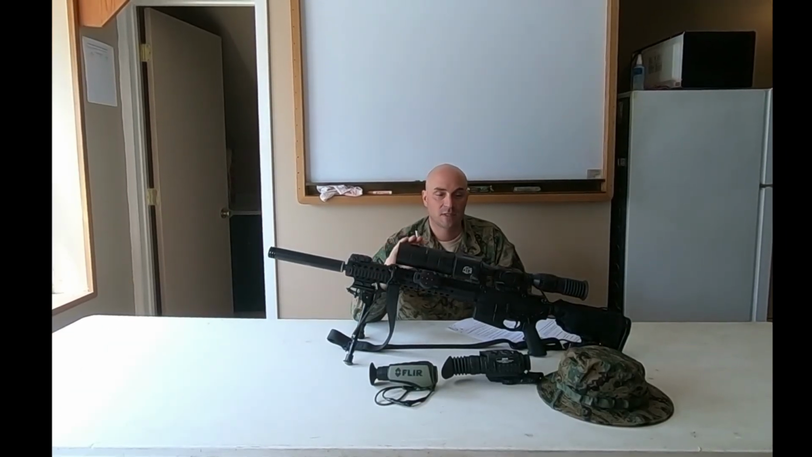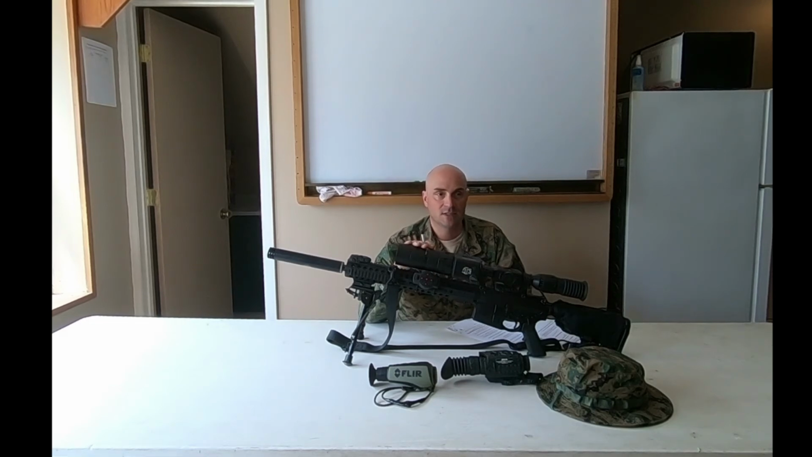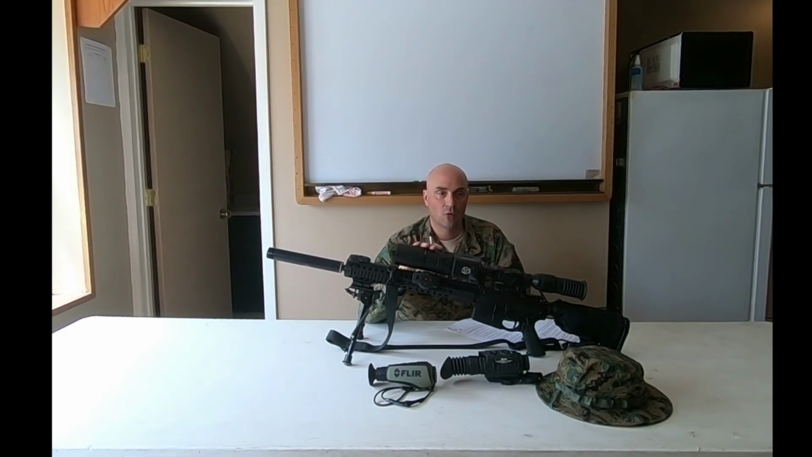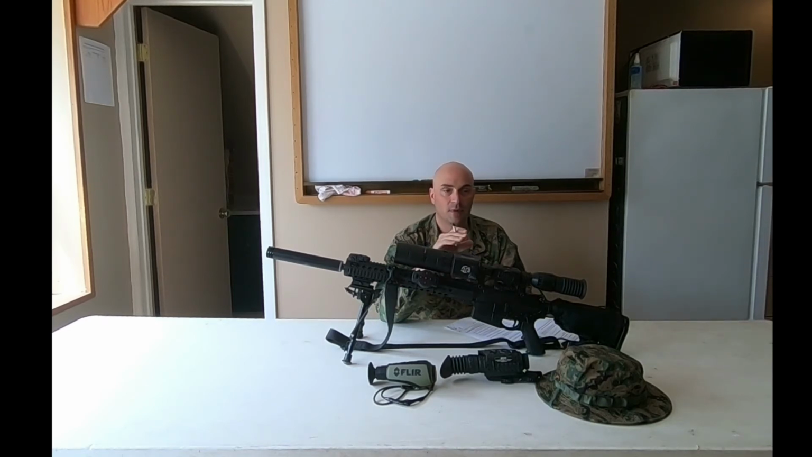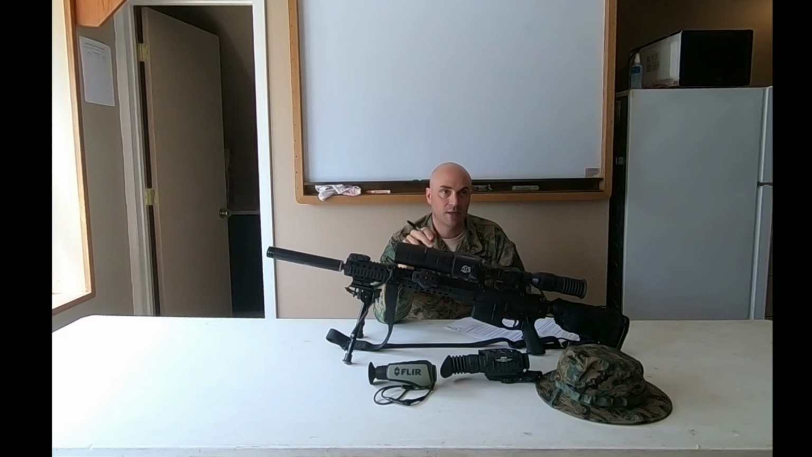Okay, let's talk about this bad boy. This is an ATN Thor 4x40 thermal imaging scope and an AB 1500 rangefinder. It has AB ballistic software in it, and basically with this exterior rangefinder, all you have to do is hit a button and it'll adjust your dope. You have to do the wind needs manually, but that's a big advantage.